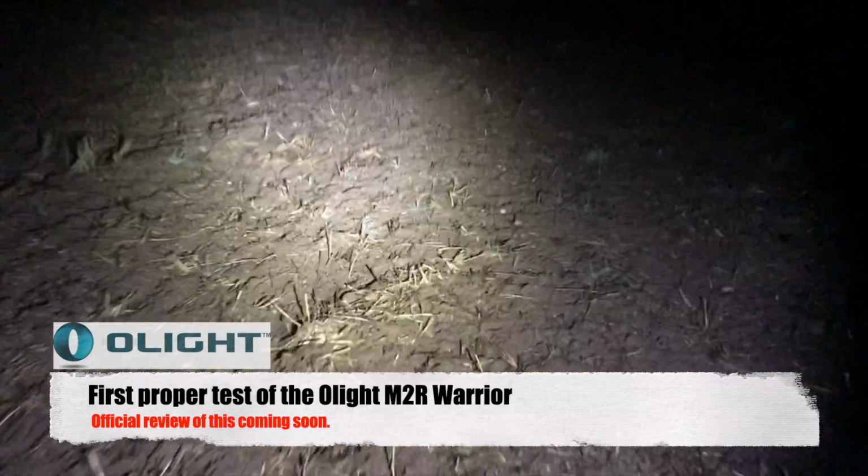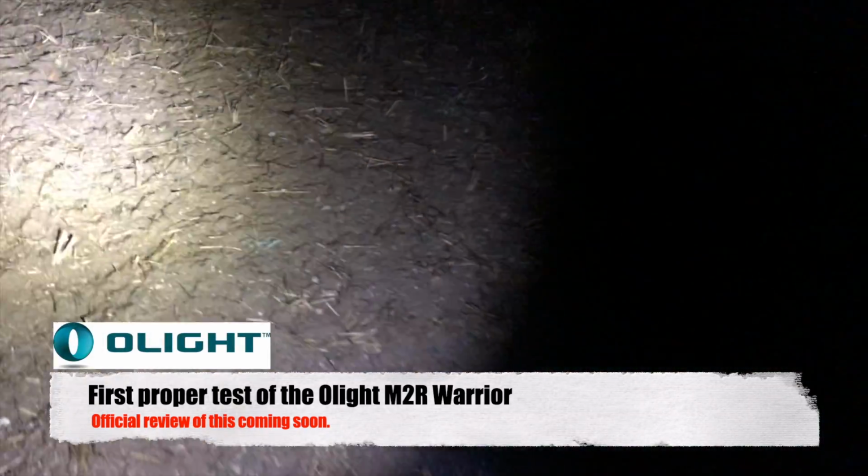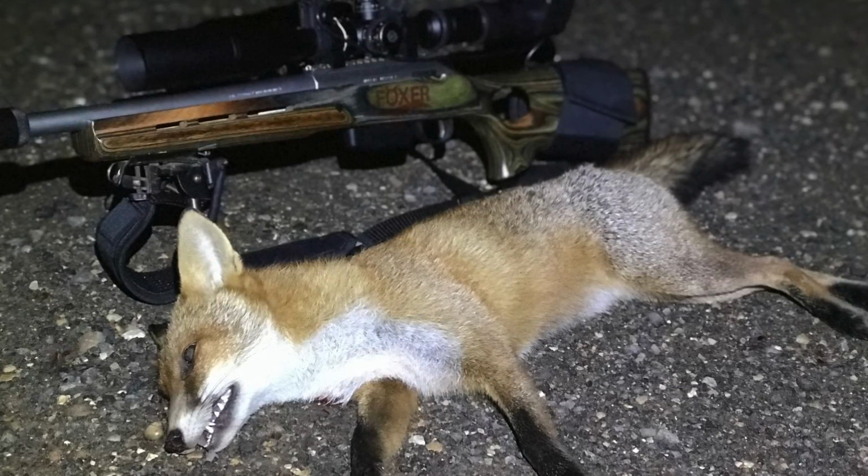Charlie that we've just shot, you can see very well with this torch here. Nice specimen, looks like a little vixen. And indeed it was a nice little vixen.